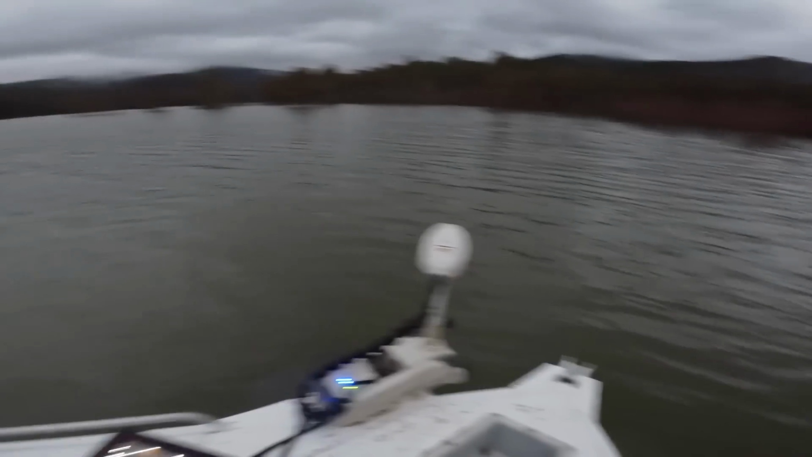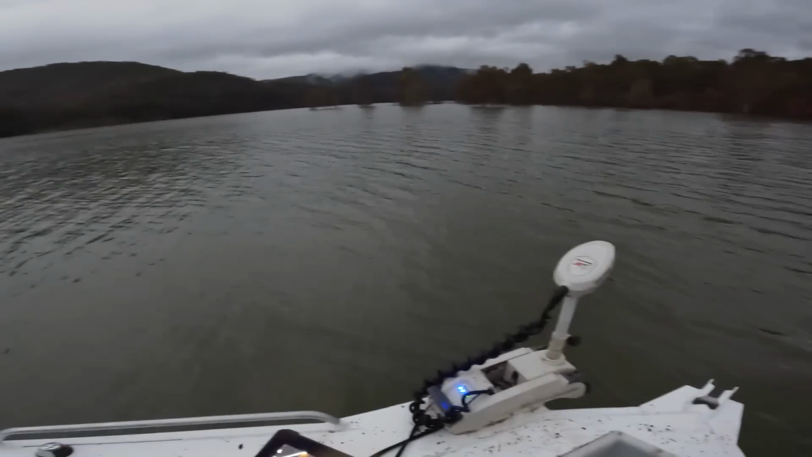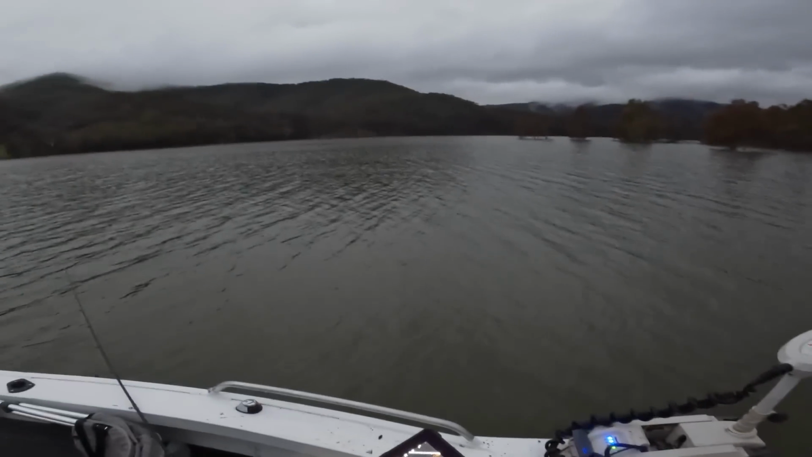But just cruising along this edge here, looking at the screen, looking for fish, getting ready to cast. I'll check in if anything happens. Hopefully we can get another one before it gets dark, but maybe not. It's getting pretty dark. All right, it's pretty dark now. It's still raining. I don't know if you guys can see anything on the GoPro, but yeah, it's still raining away. Still cruising, looking at the screen.